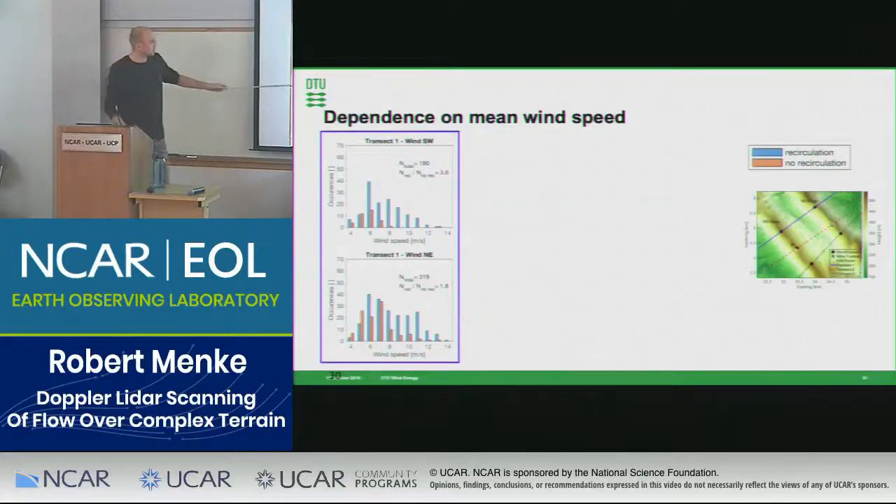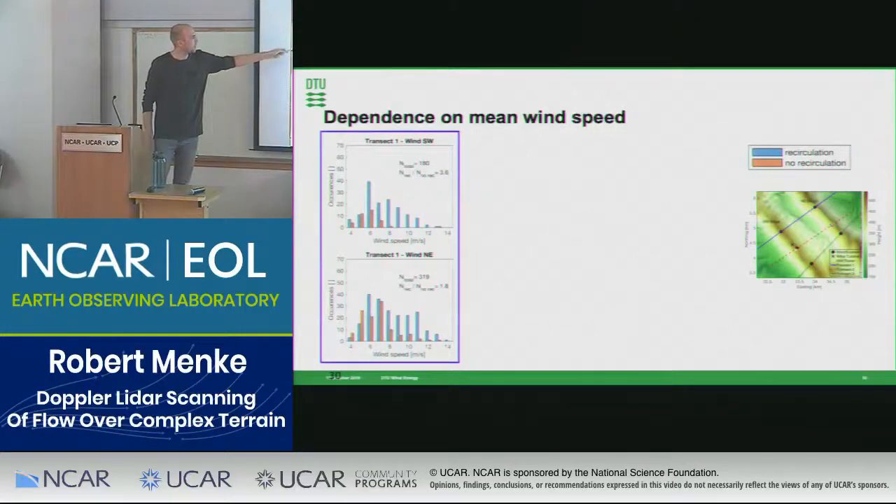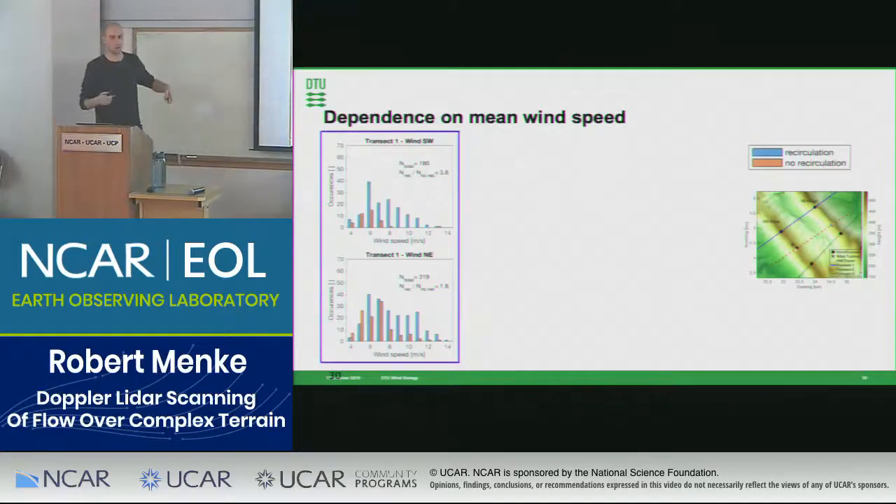And when we compare the 2 ridges, the ratio of recirculation to no recirculation cases is higher at the southwest ridge. So we find more recirculation cases at the southwest ridge. It's more likely to occur there.